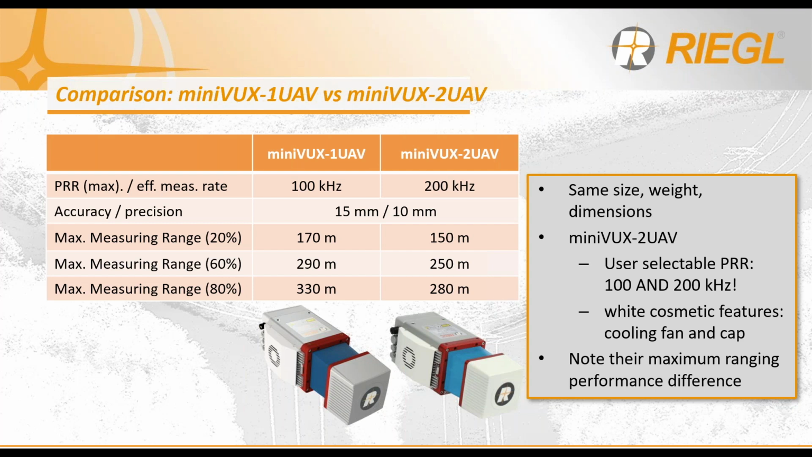In addition, we've also added some white cosmetic features, offering the white cooling fan and the white front cap, purely cosmetic. It doesn't change the operations, but visually, this will give you an indication of which sensor type you're making use of in the field in the event that you have several different UAV payloads out there.